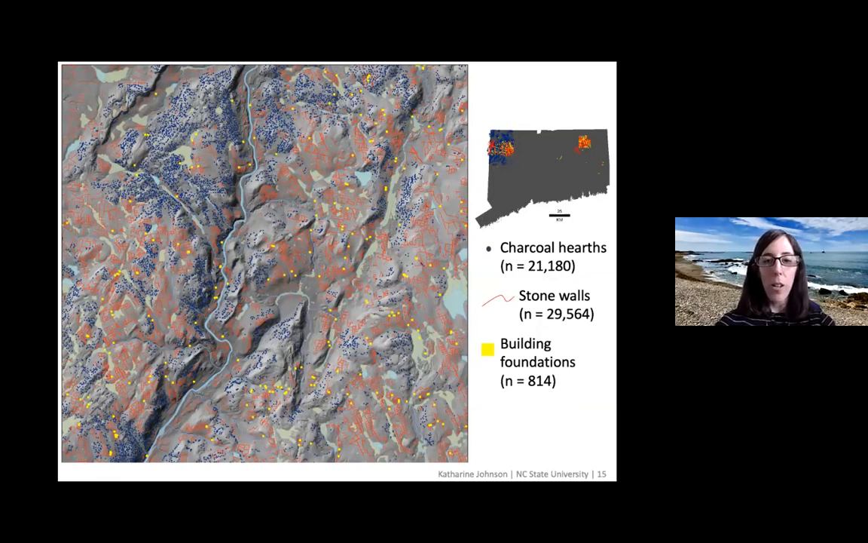But the blue dots are those charcoal hearths I was mentioning. The red lines are stone walls, and the yellow squares are building foundations. This is a subsection of an area in northwestern Connecticut, and these are only three types of features. The reason we've picked those is they're the most indicative of deforestation. So part of the work we've been doing is trying to reconstruct historic forest cover, and they're the easiest to use and most relevant.